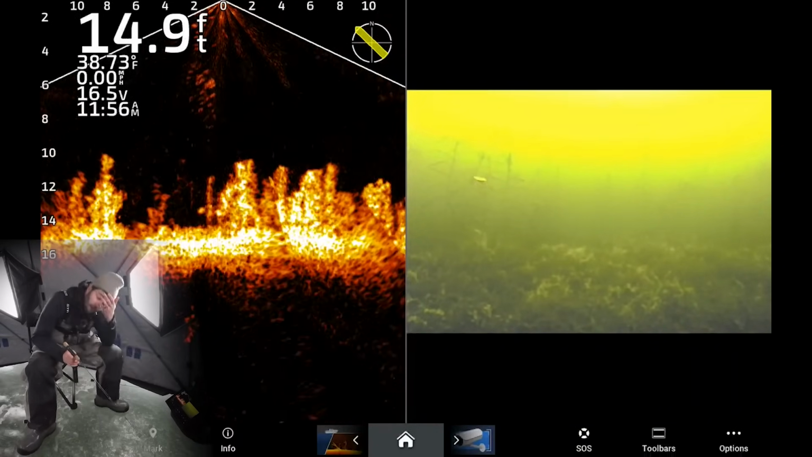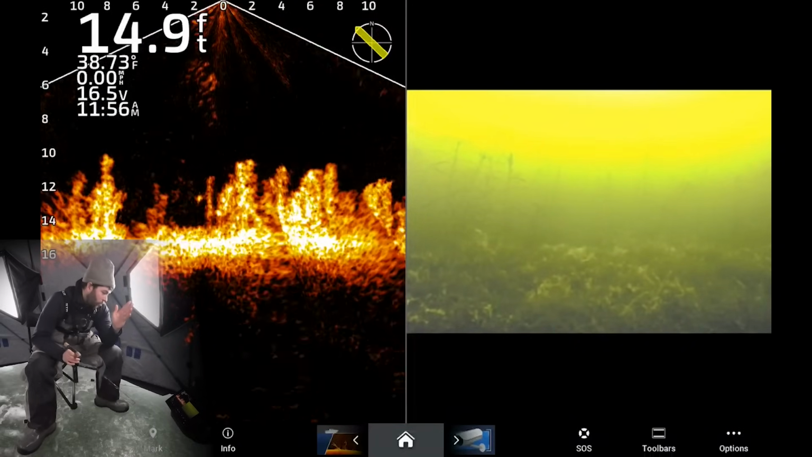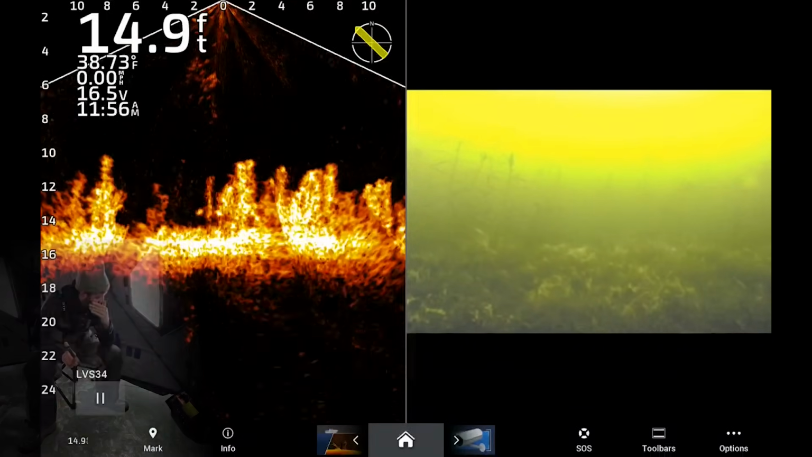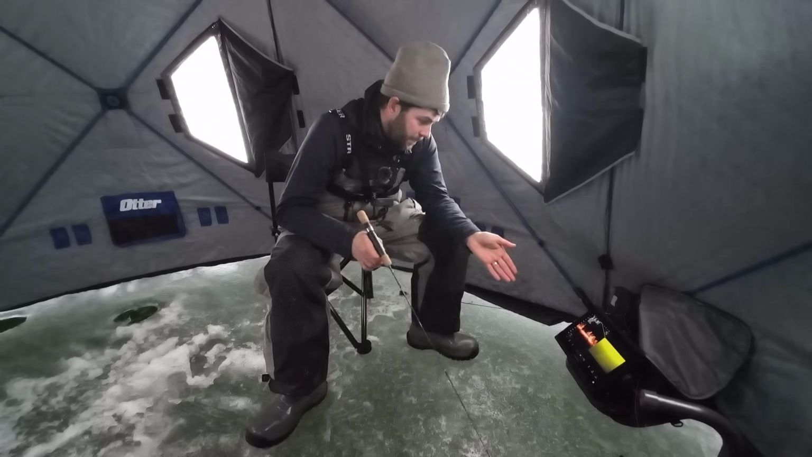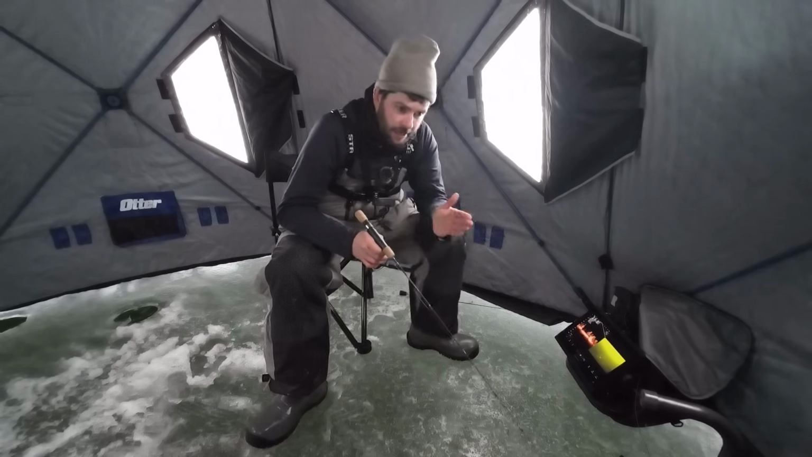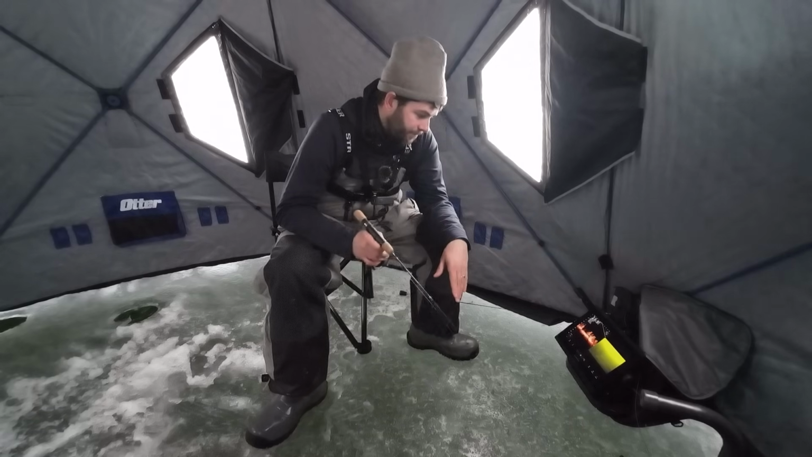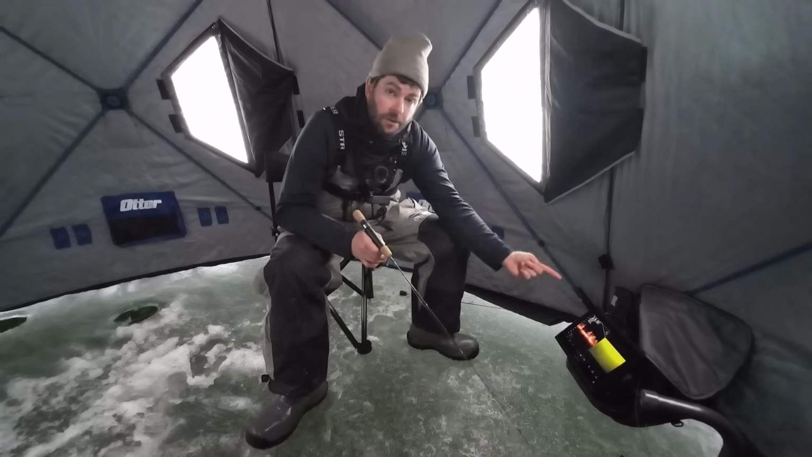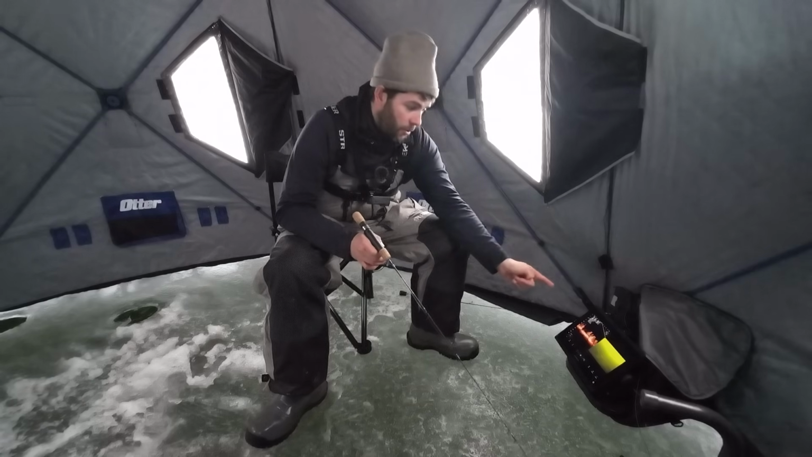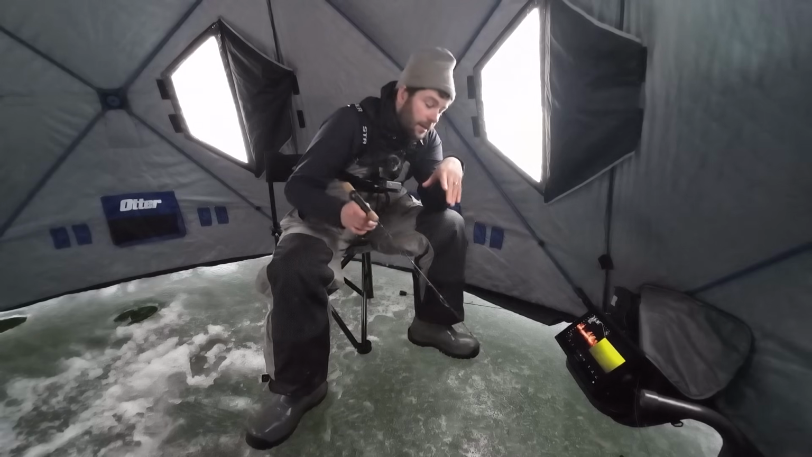Crazy stuff, man. This is an 8610 GPS map, or GPSMAP 8610 xsv is the actual terminology. But yeah, plug it into the back of the connector, and you could throw an HDMI out on this and run this picture up to the TV in your ice castle, and you're watching AquaVu and Livescope at the same time.